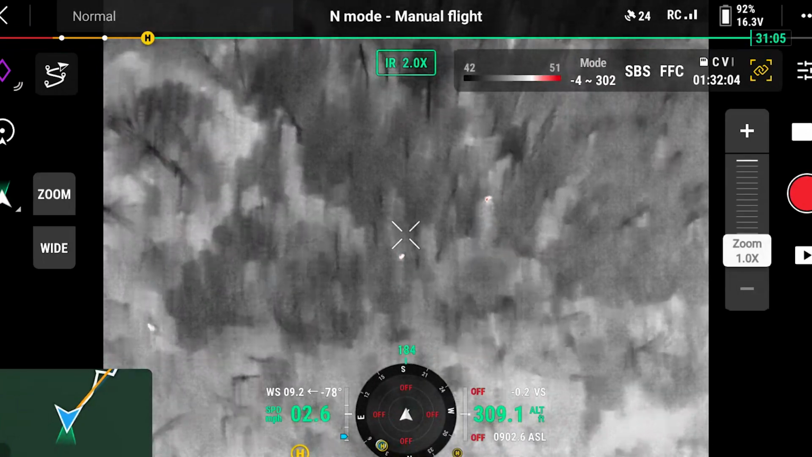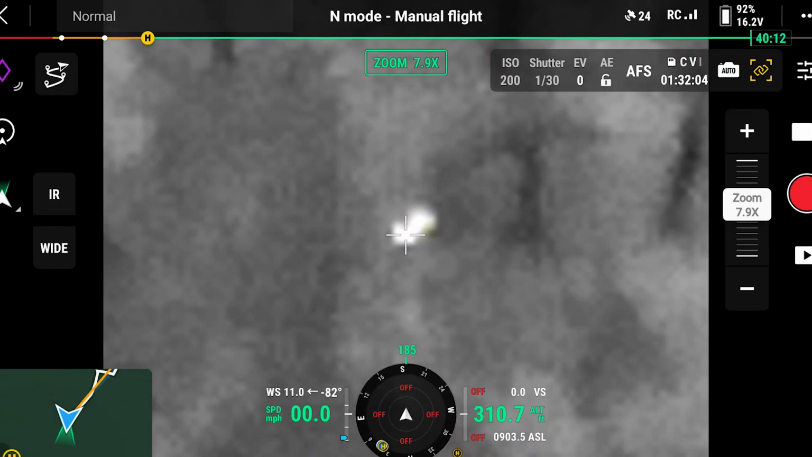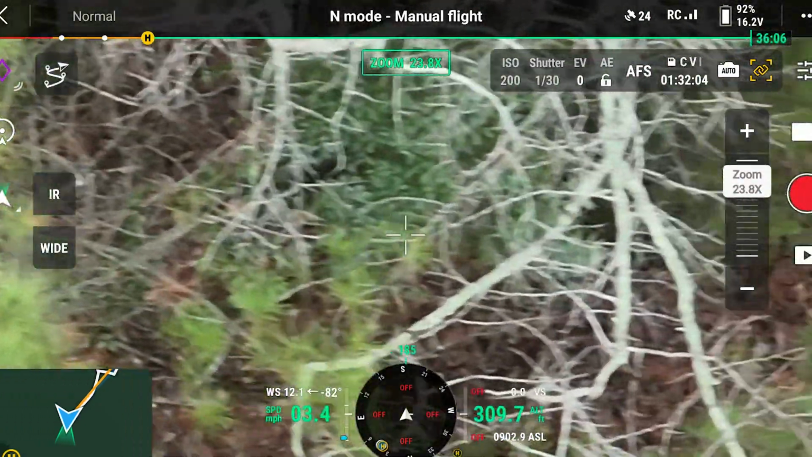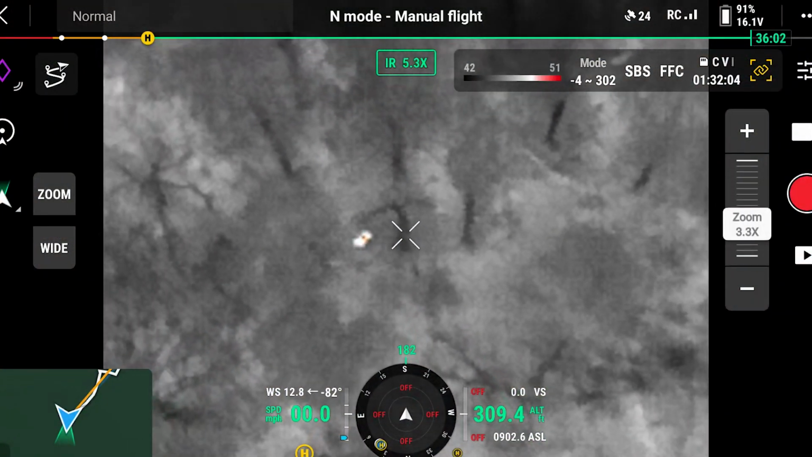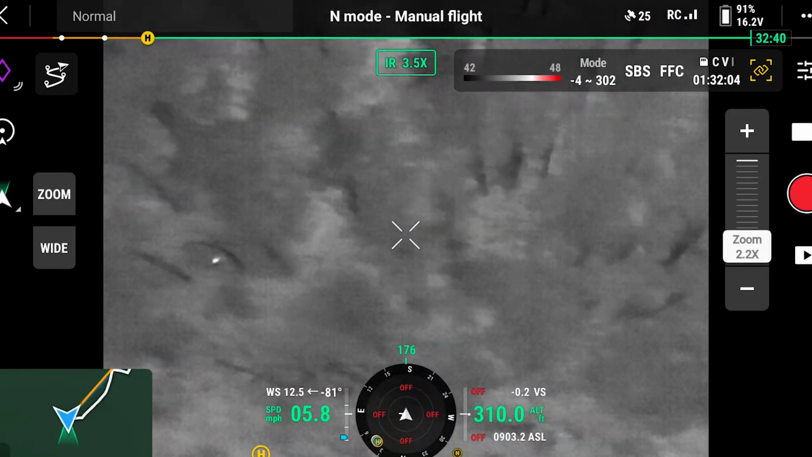He seems to be pretty alive. That one looked better. He's going to be hard to look at. I'm going to get the next one, and then we'll come back to him. Good God. That's what I was worried about.